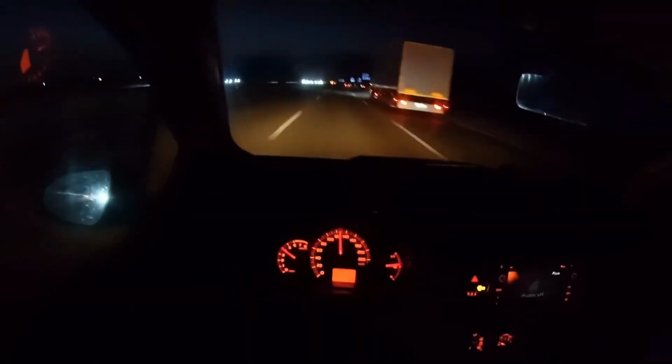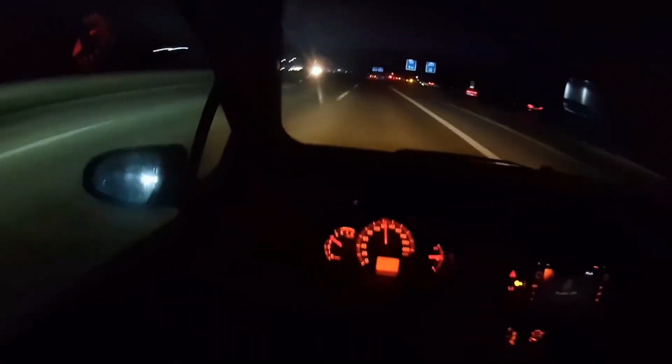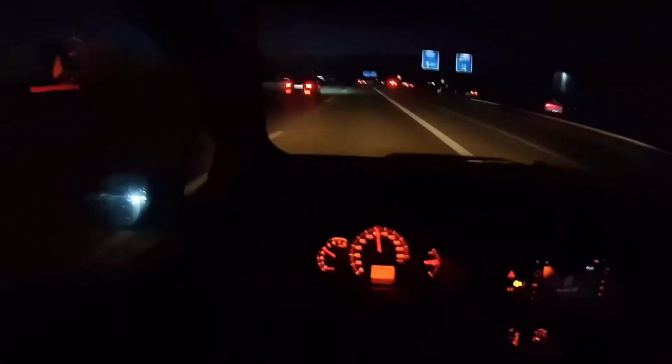I always say this, going slow is actually more dangerous, man. Especially on highways like this, or on the E5, or even in Istanbul. Believe me, driving slowly is actually more dangerous. That's why accidents happen, you know? If everyone just flowed together in the 110, 120 kilometers per hour range, there would be no problem at all.